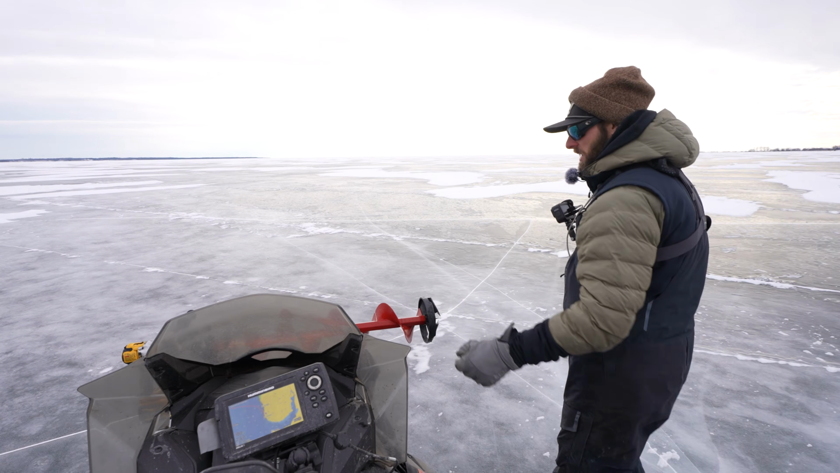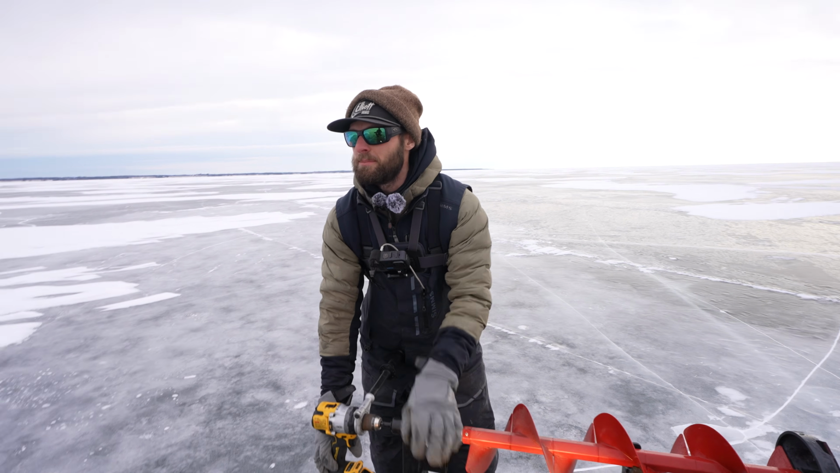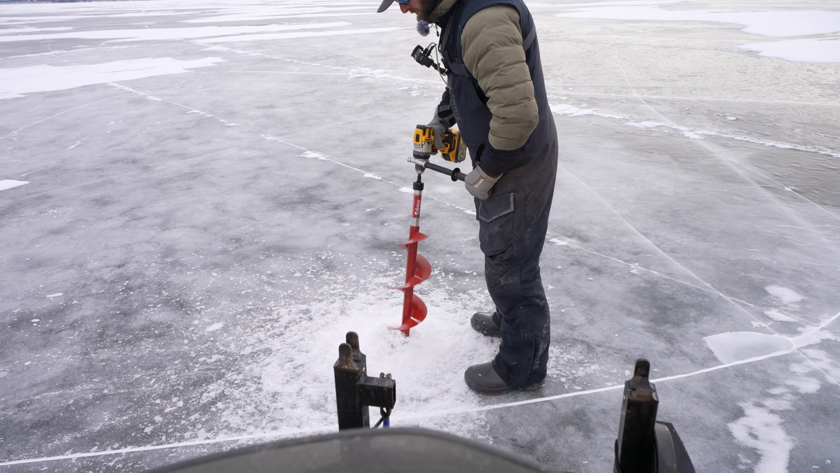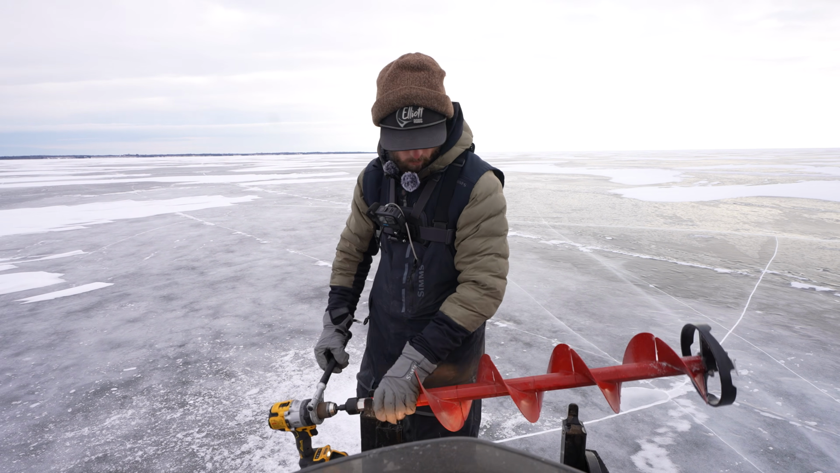Might be two people way down there. It's weird, there's guys fishing right by the ramp. Now nobody's out here on this big structure. It's at least 10 inches of ice.